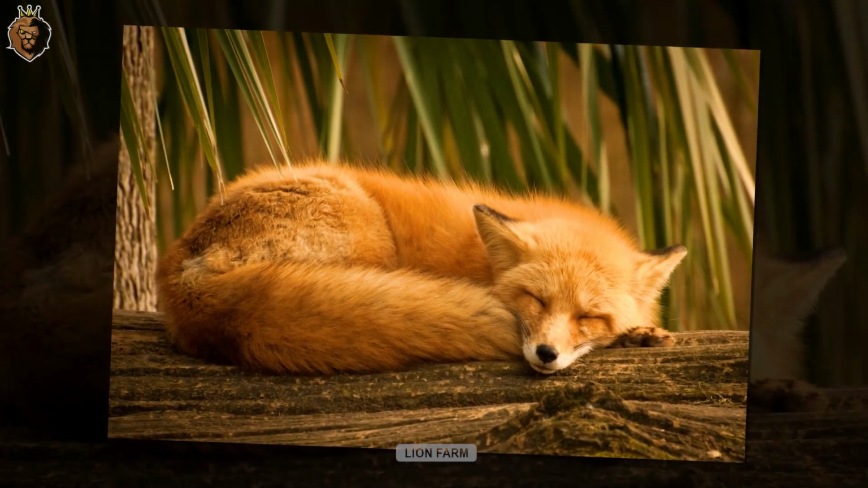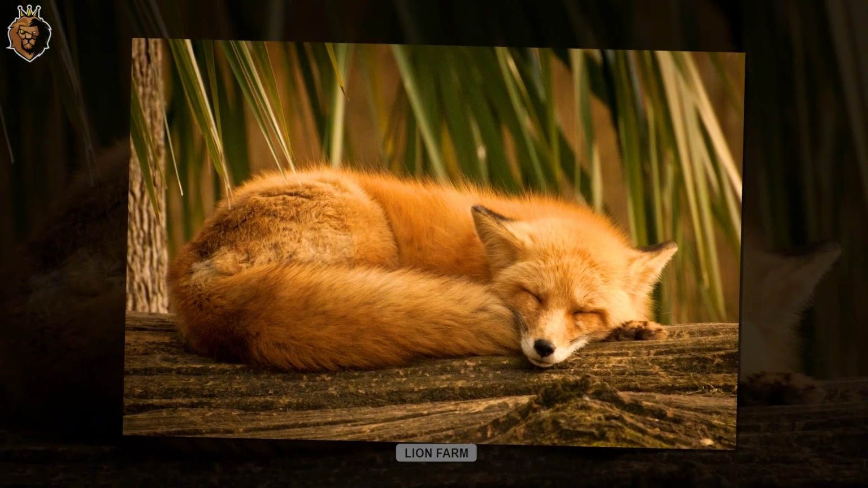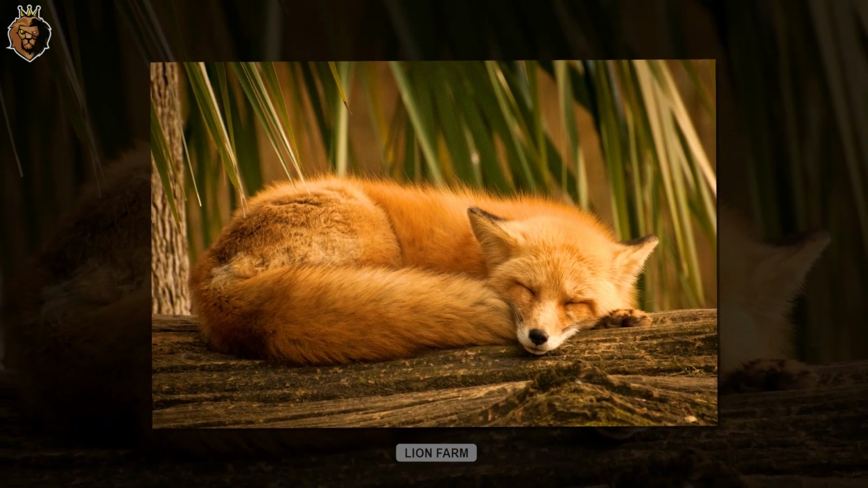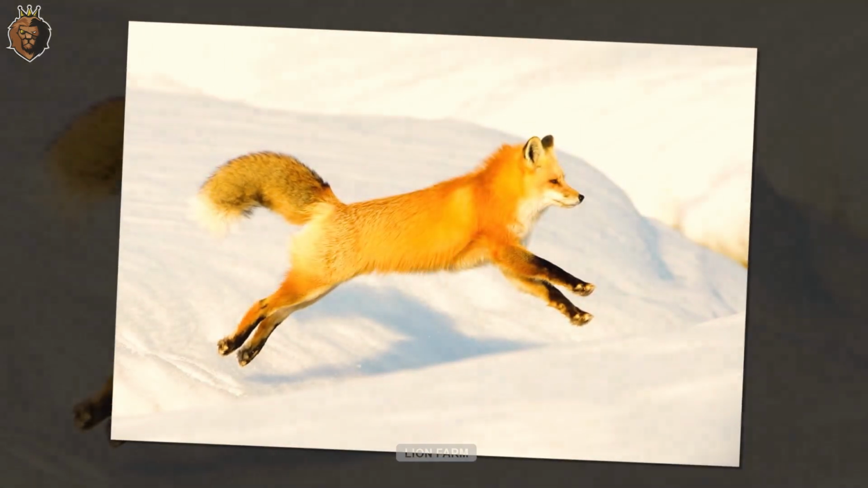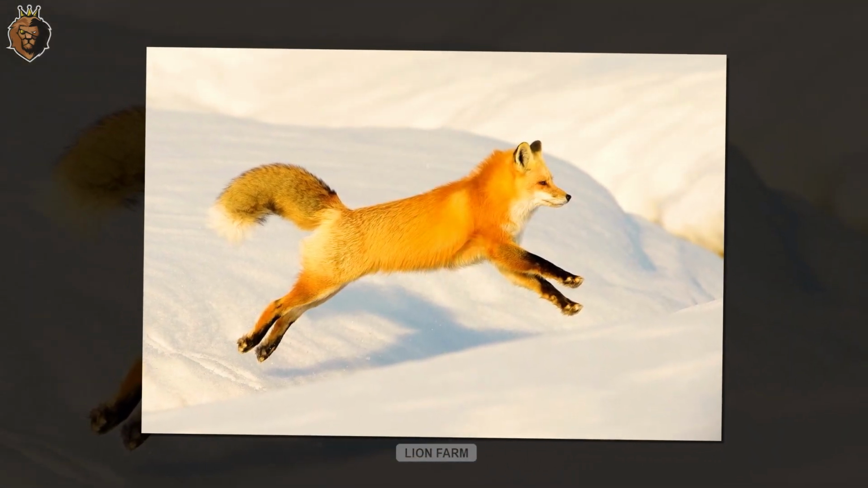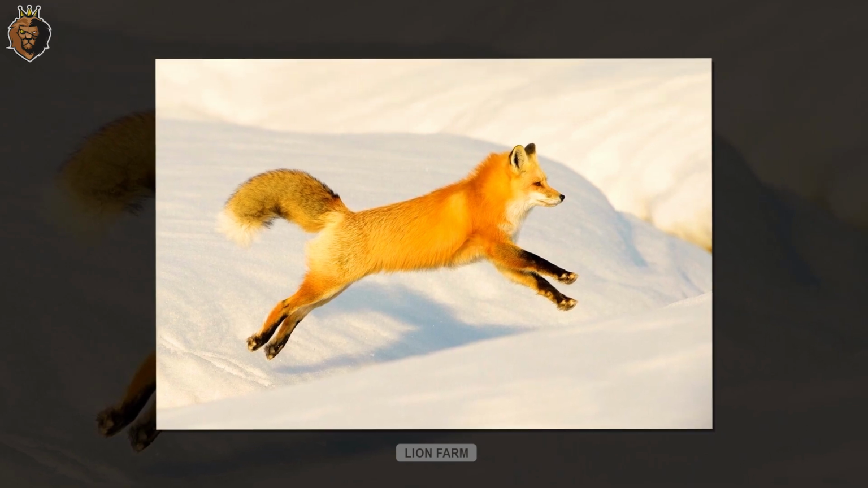The red fox is one of the most widely distributed small carnivores in the world, found on almost every continent except Antarctica. However, when it comes to the country most severely affected by invasive red foxes, Australia is at the top of the list. Red foxes are not native to Australia. They were introduced by Europeans in the 1850s for recreational hunting.